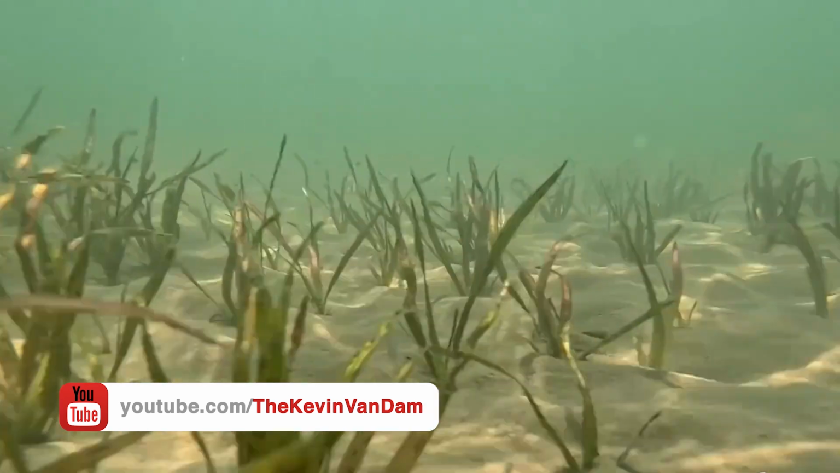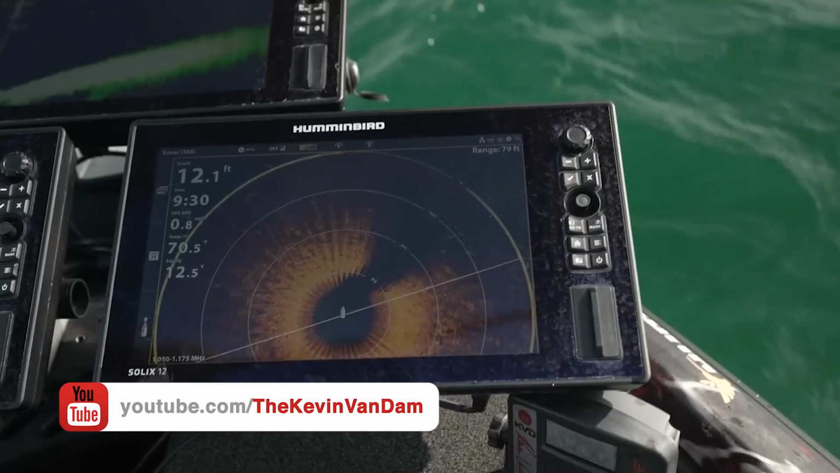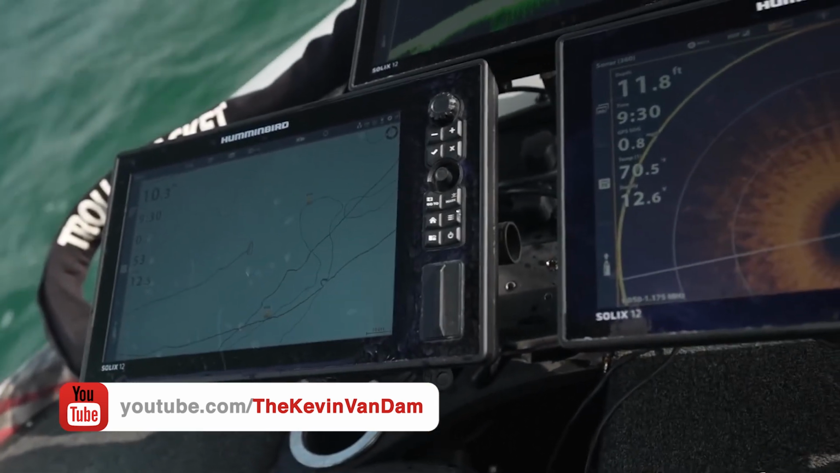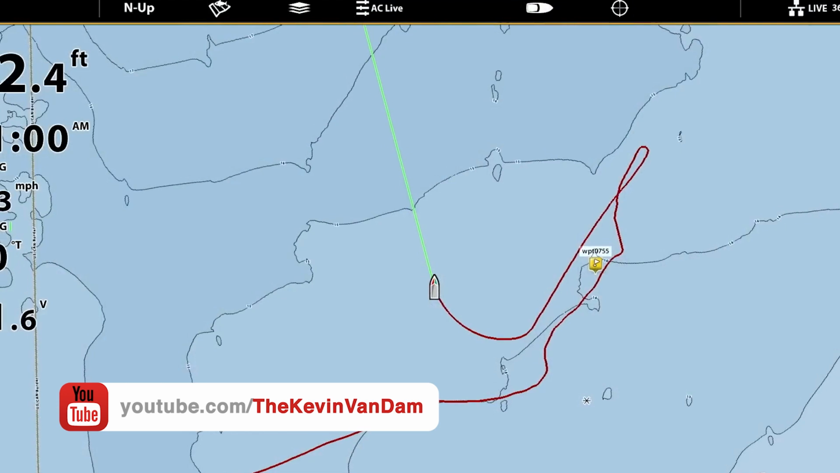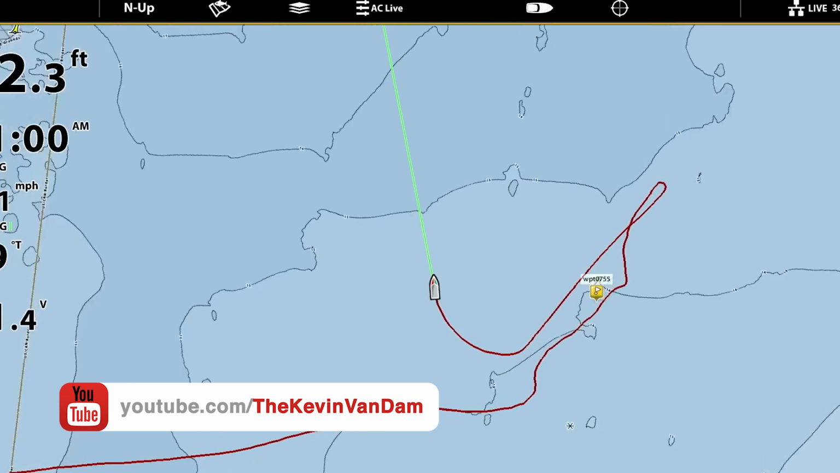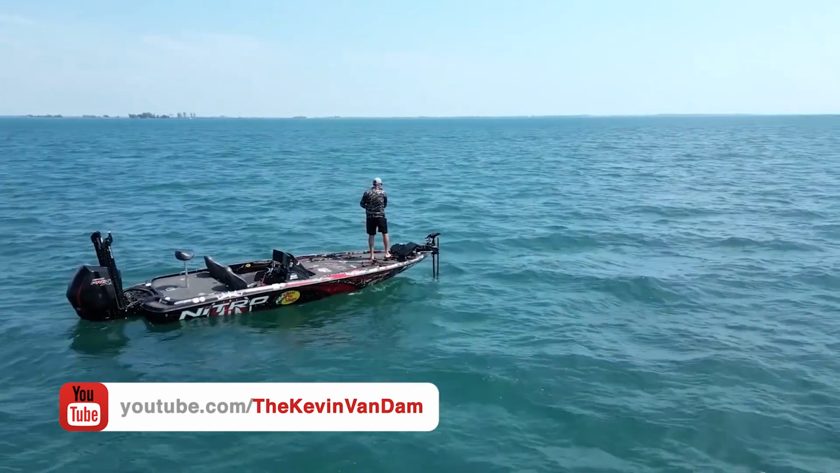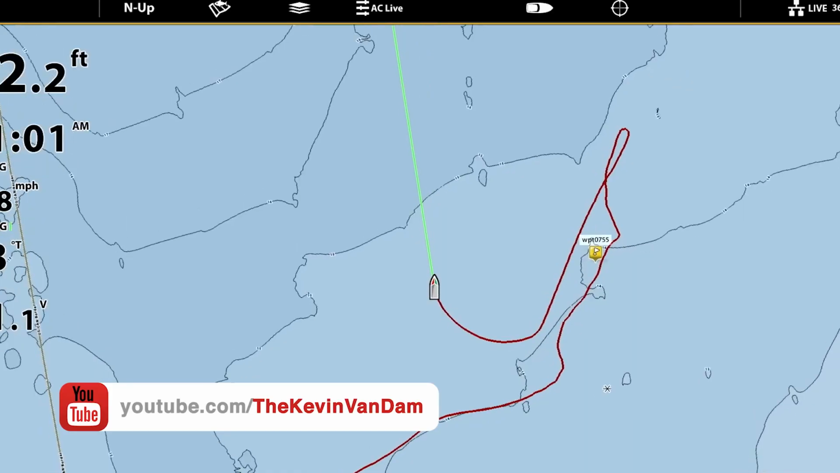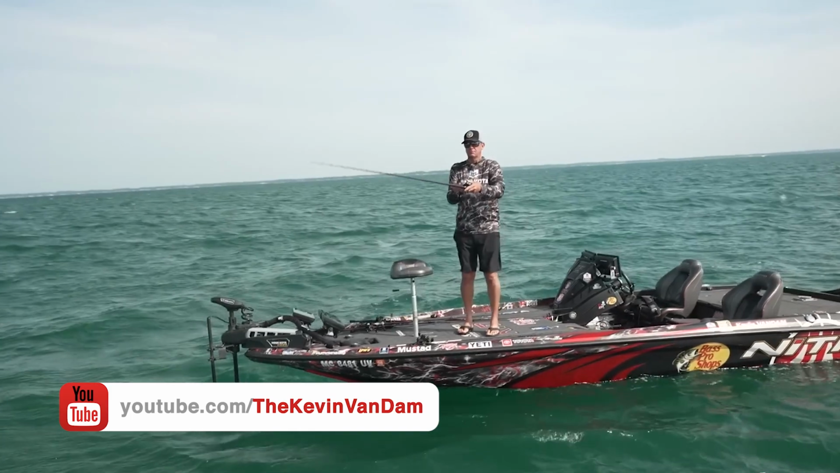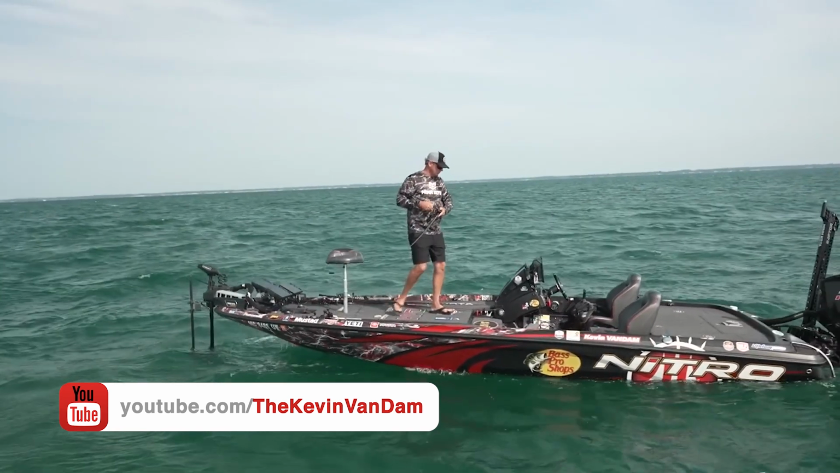Out here in these big flats, I'm finding some isolated cover, grass clumps, things like that. I'm still definitely focused on my electronics and my graphs, and especially on that Lakemaster map. I want to see where I've already drifted, some of the other lines that I've got out here, and I can adjust a little bit and move myself over. I'm trying to grid search this area so that I'm not fishing over the same spots twice. If you mark a good spot and catch a big one, obviously you're going to drop a waypoint there and you want to be able to come back to it or fish around that area.